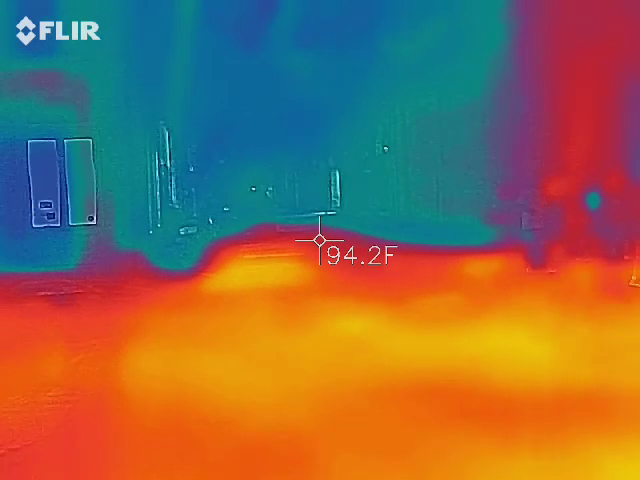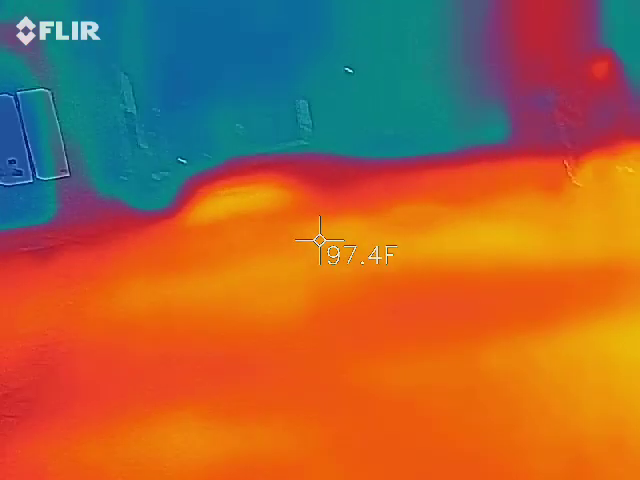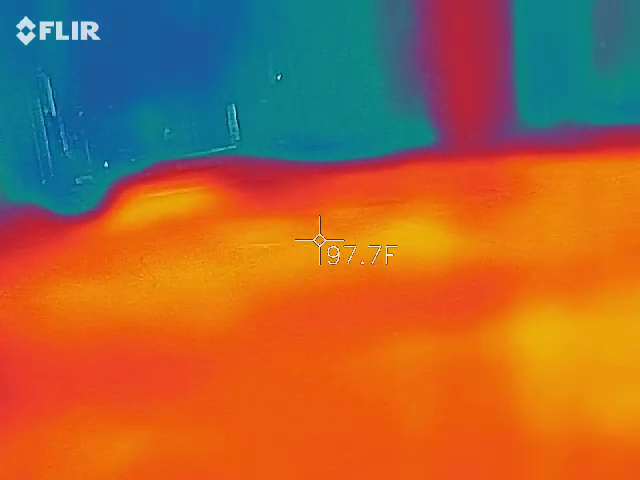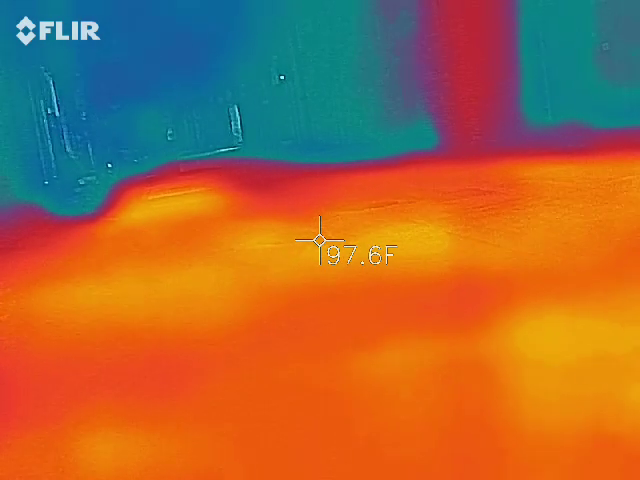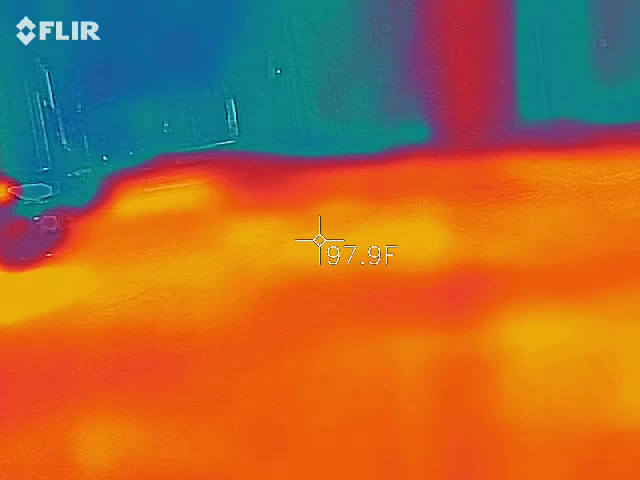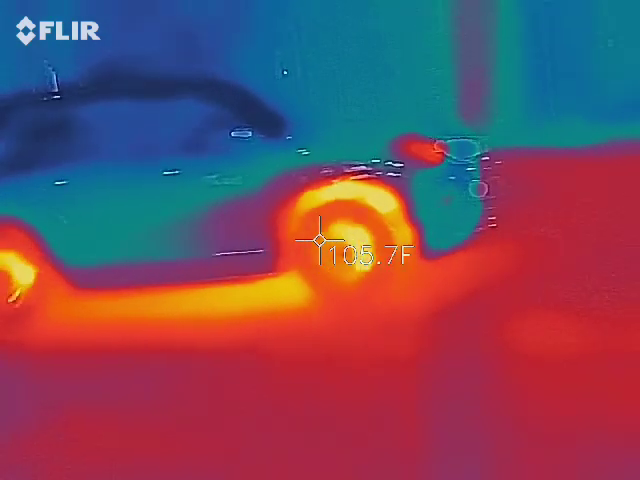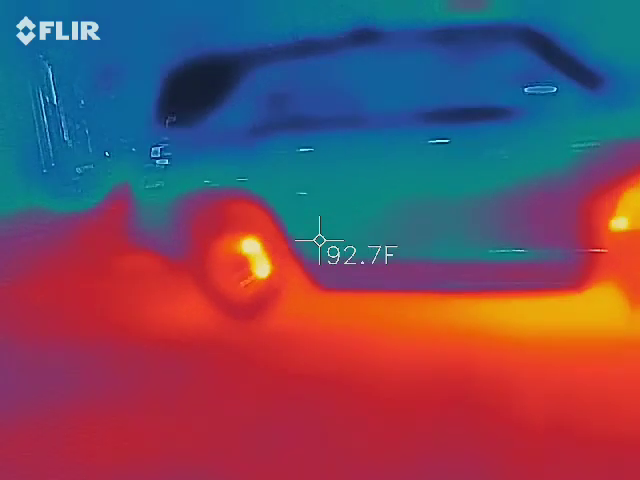He also had the boll weevil in town. The boll weevil is a bug that eats cotton. So his crop was going downhill. So he had to get out fast. The back of the building was the warehouse for the cotton, and he had workers back there. And then the front of the building was his office buildings.